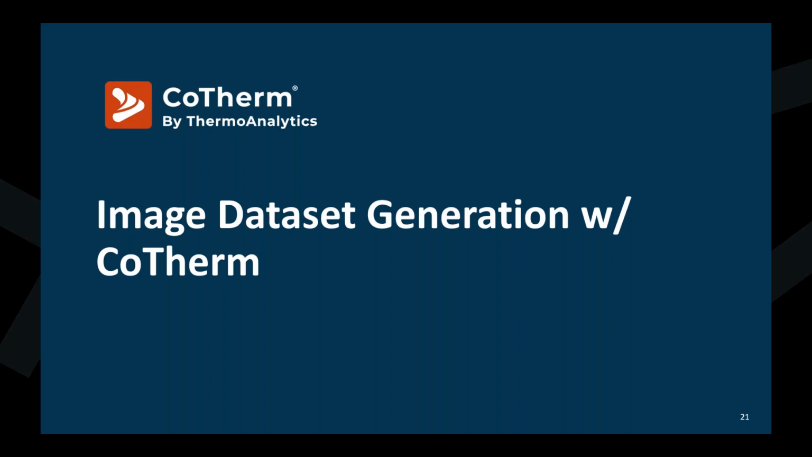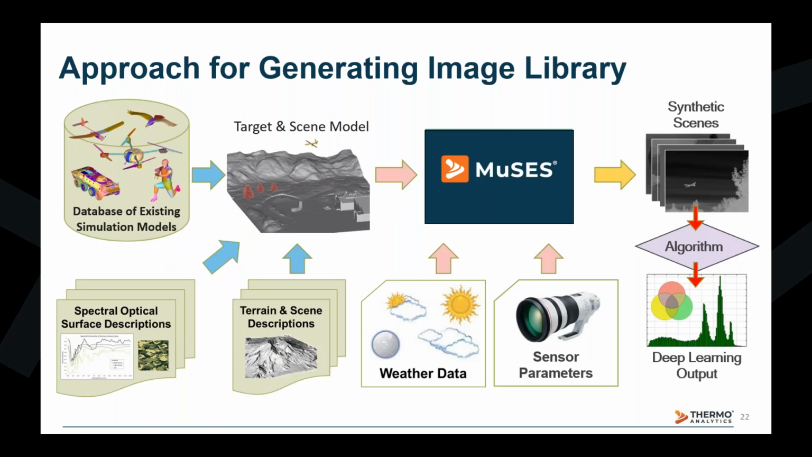All right, we'll begin to go over the image data set generation with CoTherm. So our approach for generating the image library includes generating the data sets for training algorithms utilizes the multi-stage process shown here. This process maximizes accuracy and efficiency.